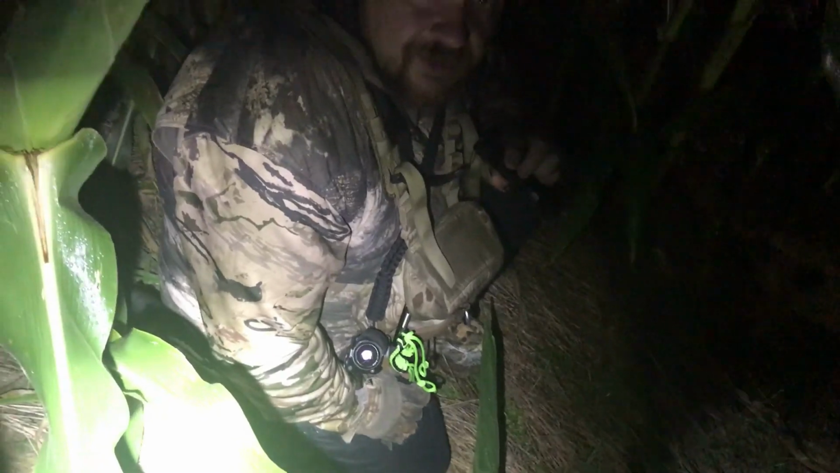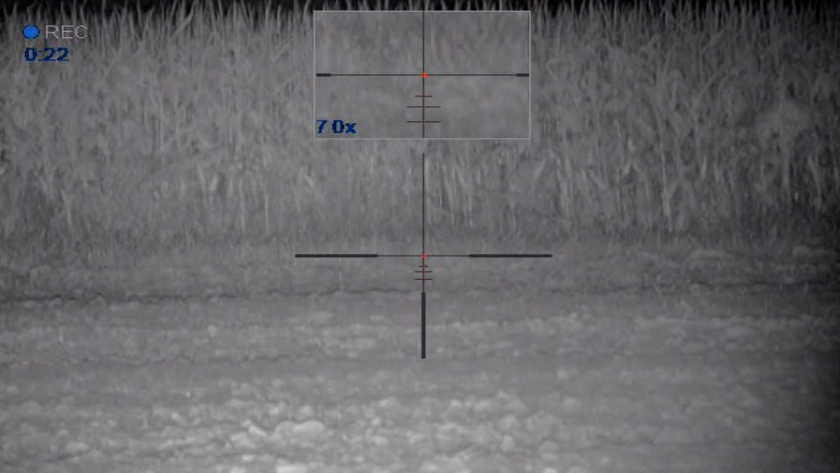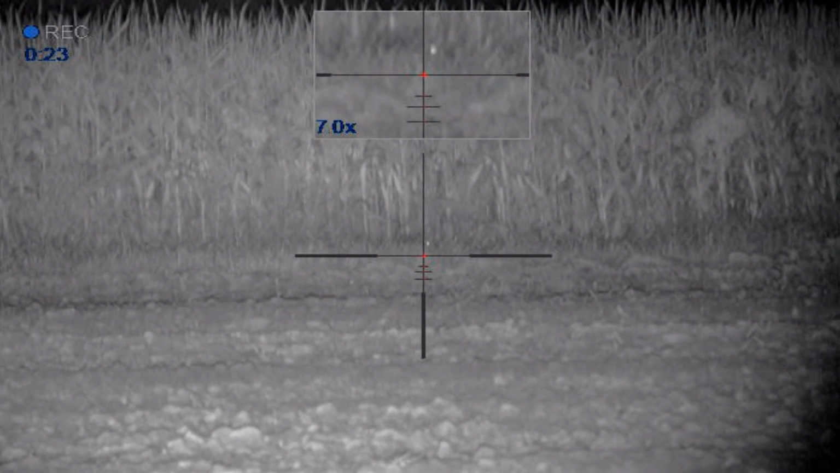Yeah. And I think we can come back here tomorrow and get the other one. Yeah, there was another one. Awesome deal, man. Hey, that's 3 down tonight. Yeah. I don't have any idea what happened when I went to shoot, because she was sort of next to that corn. I don't know if I shot through a stalk or what. That's 3 down. I wish I could have had that on video.